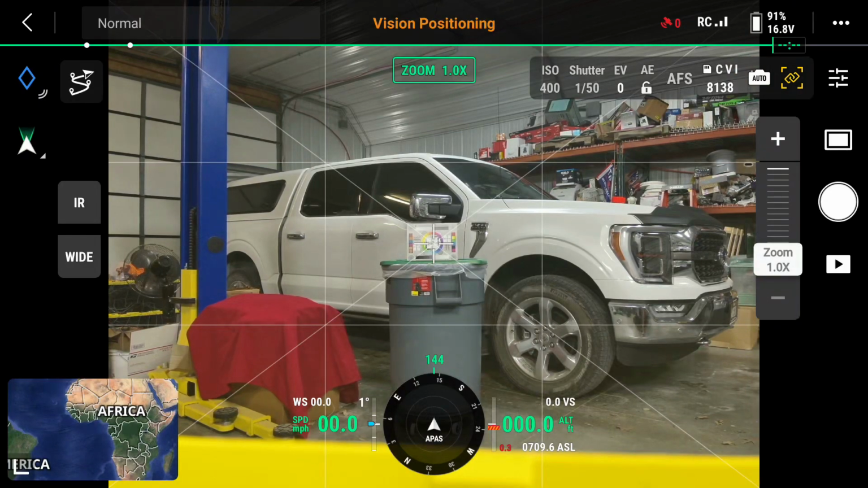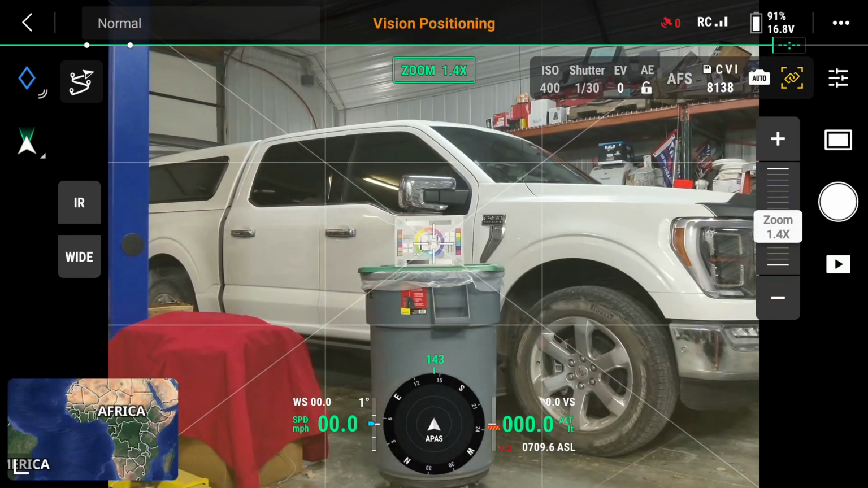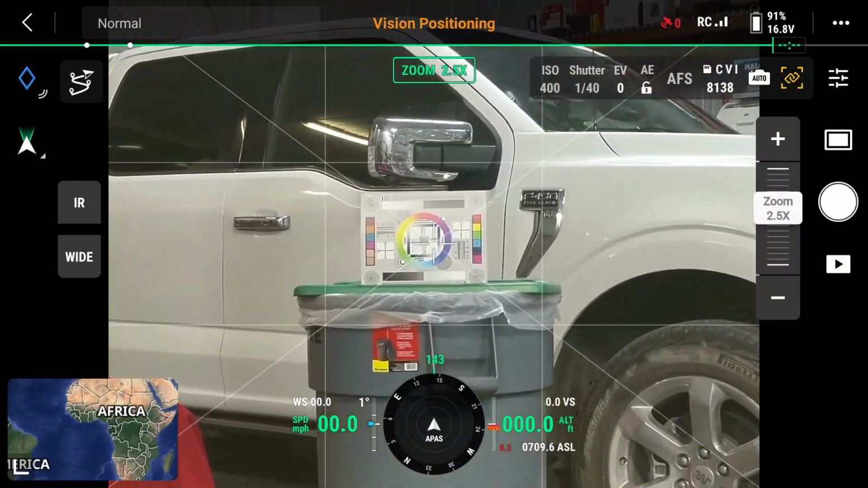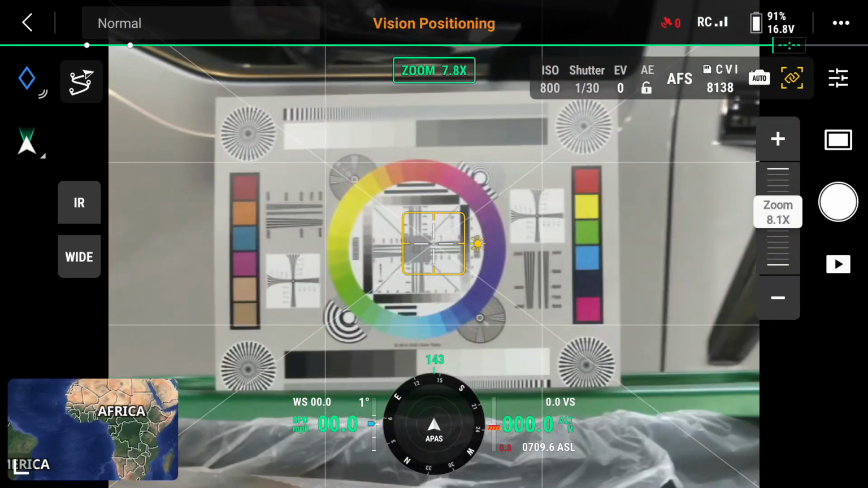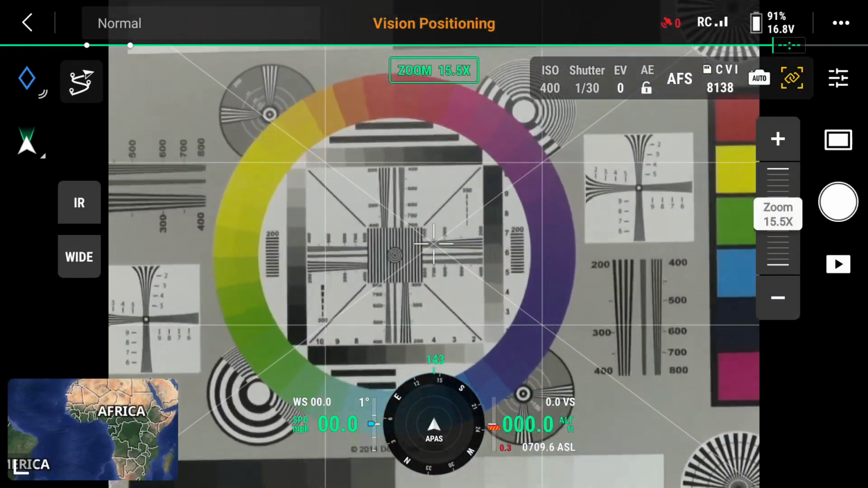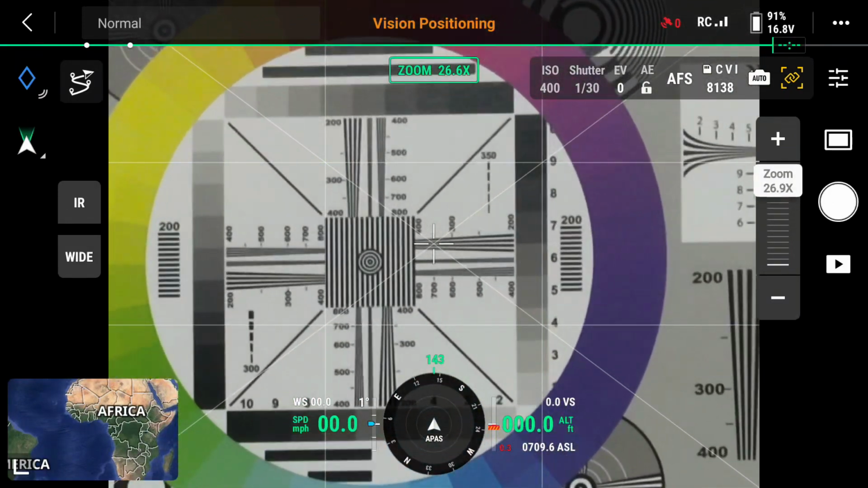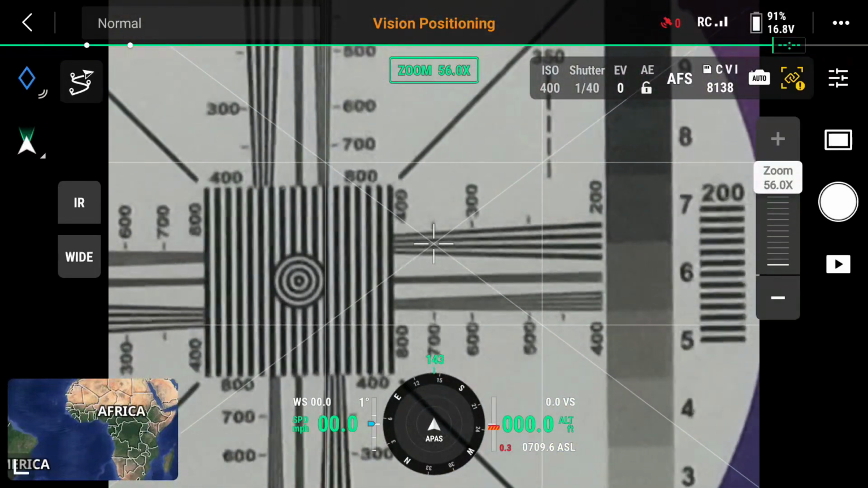We're going to do a little experiment here. I'm in zoom mode and I'm focused on a little color card, little focus card, lens calibration card, and I've got it set. I'm set about 9 foot away, and right now I'll run her up. There's the full 56x zoom.